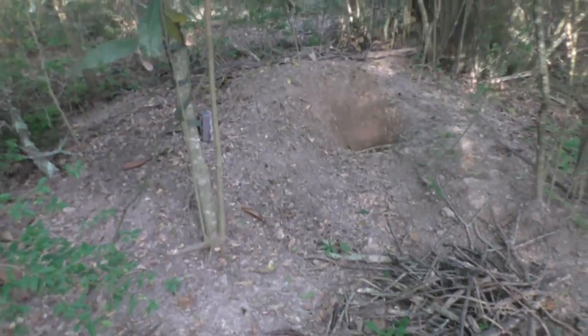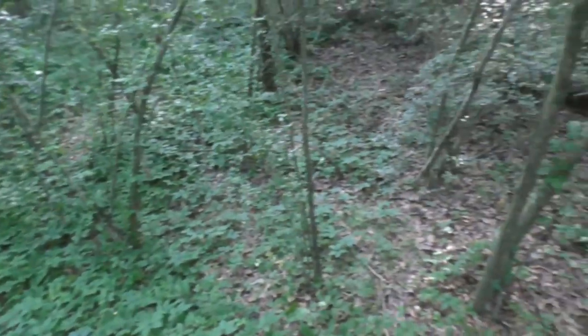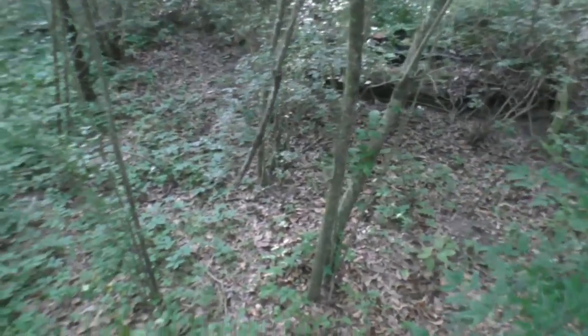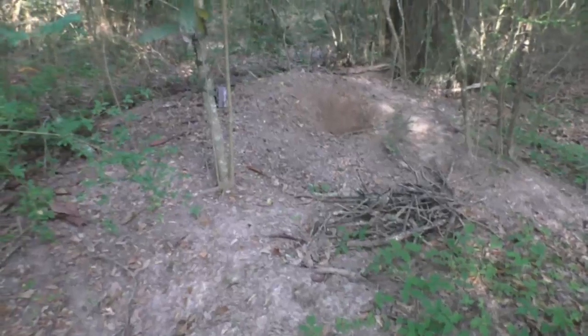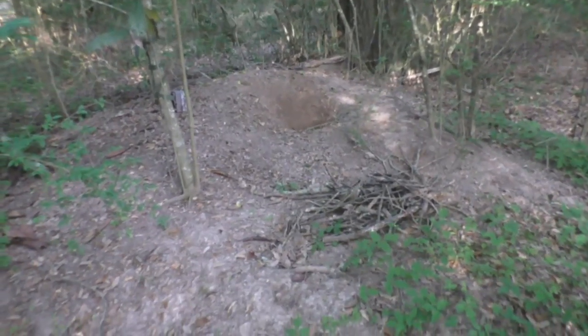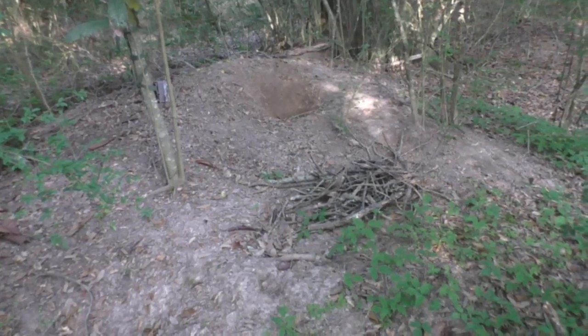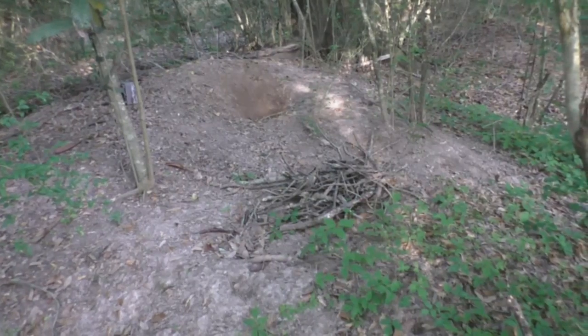Anyway, so this is about 3 feet above the normal ground, and high and dry, and just a great place for the armadillos to hang out. And like I say, they've been making a good living right here on this mound for quite a few years now. So I'll put some data together, and I hope you enjoy it.